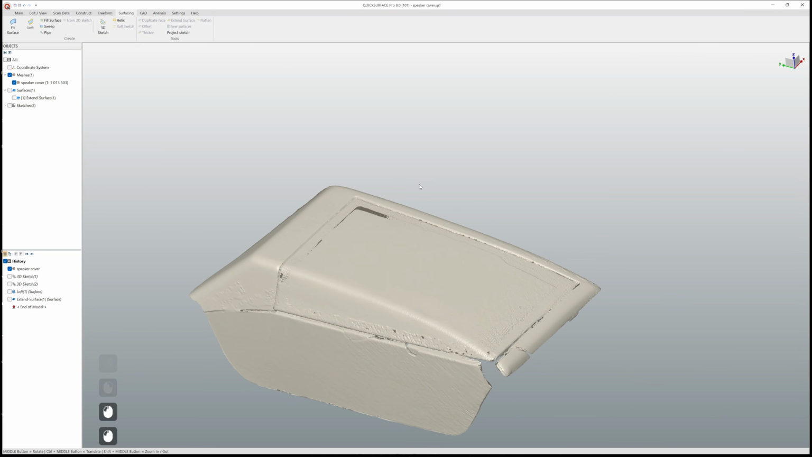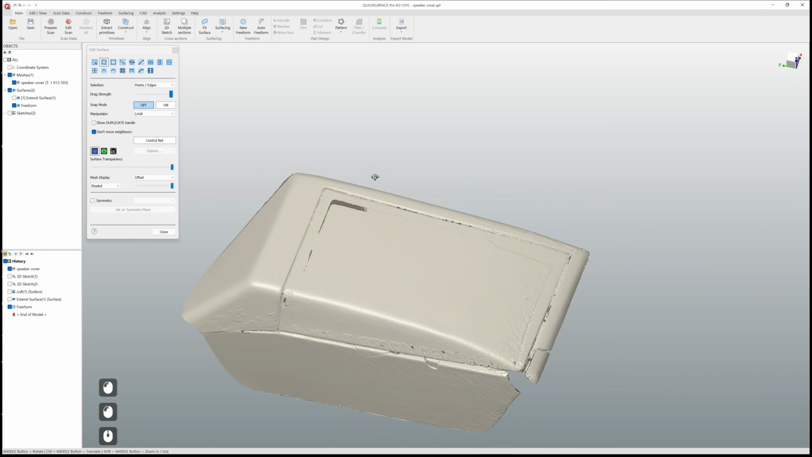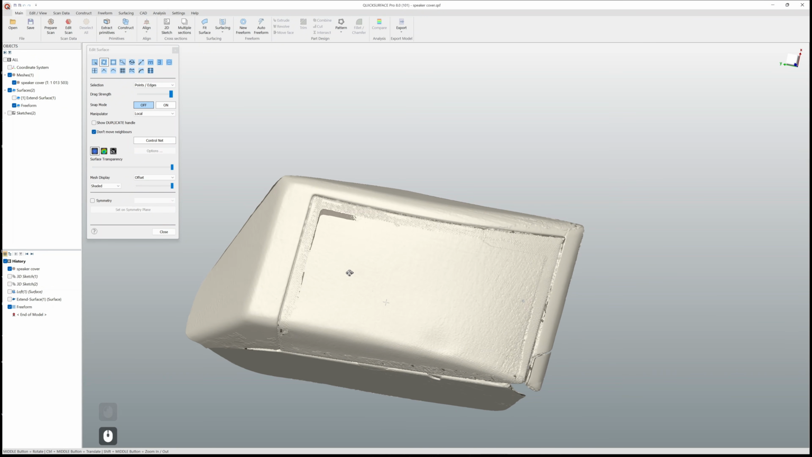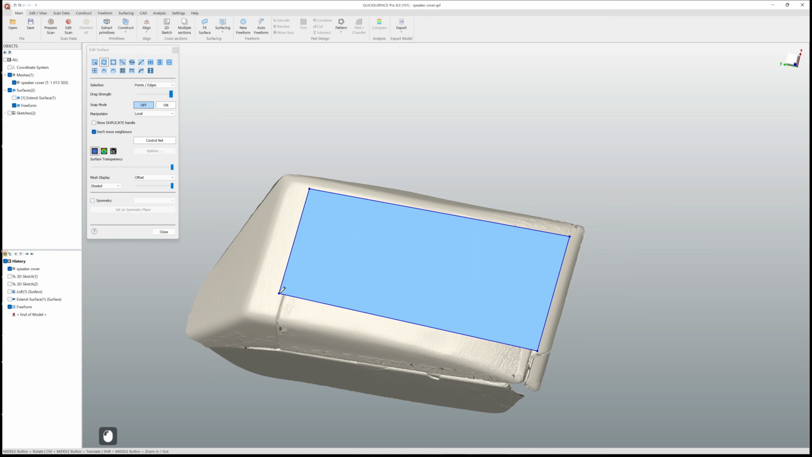So another thing that I really like to use in many cases is the new Freeform tool. The thing about new Freeform is that you need much more patience to work with this tool, but it gives you an insane amount of flexibility.